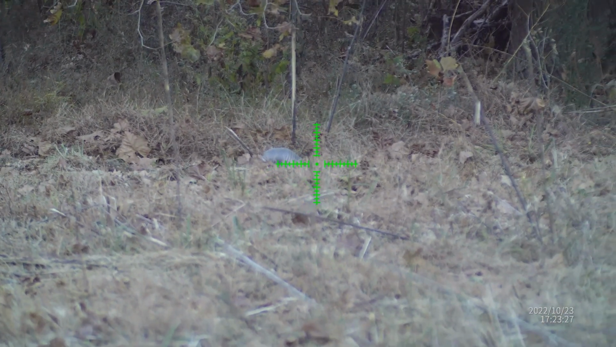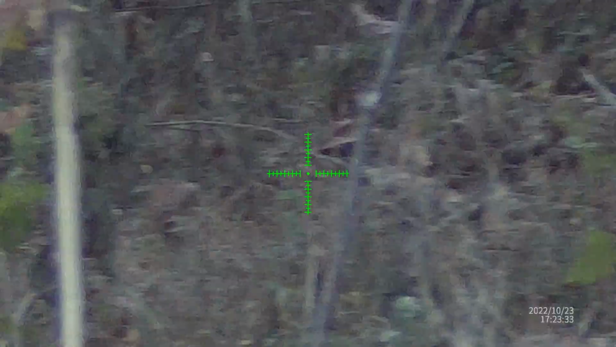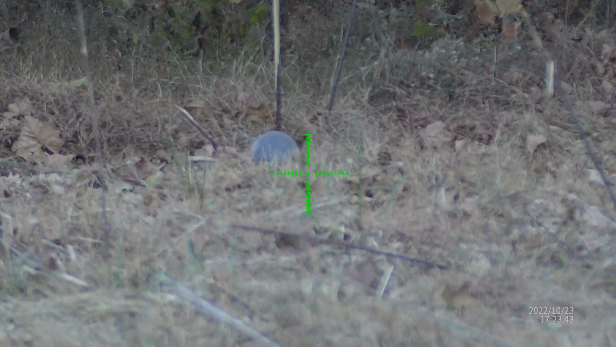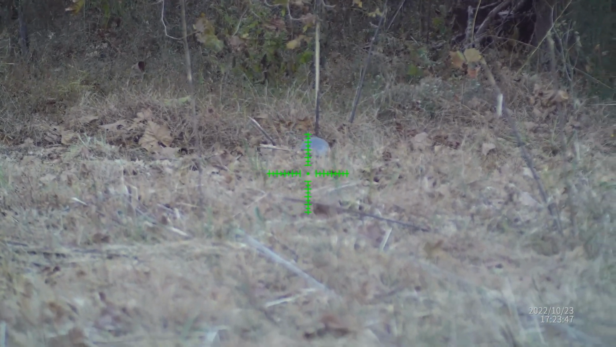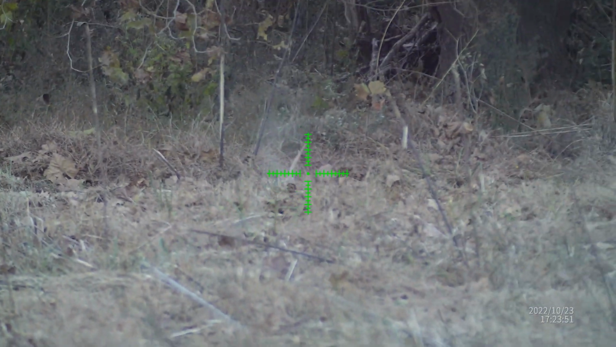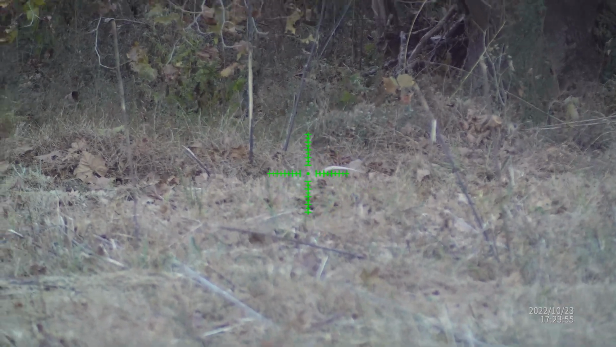However, this will remove the reticle and the other overlays from the recording if you want to keep those on there though. It does record sound as well. However, of course, there's no speaker on the scope, so you can't hear it when you're watching it on the scope. And the auto record function is pretty good for anyone looking to record their hunting takedown shots or target shooting feats or just anything like that.